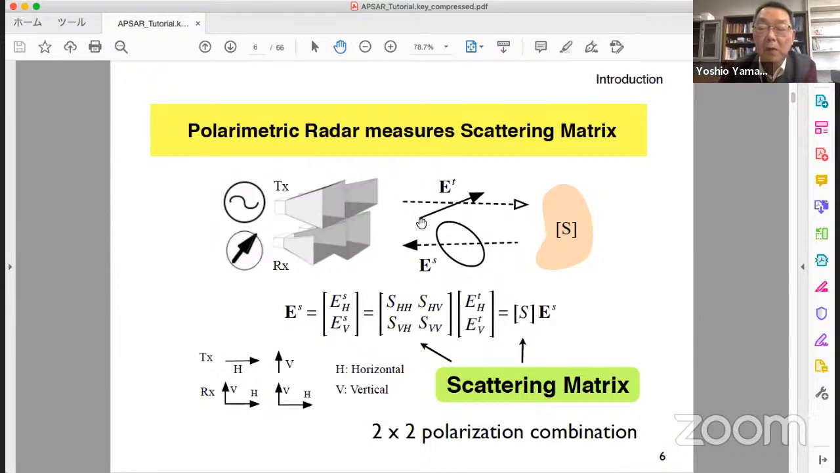For example, if we transmit horizontally polarized wave, electric field is in this way, line. It is transmitted from this antenna and hits object and returns back. The polarization state is not identical with horizontal one, usually elliptically polarized.